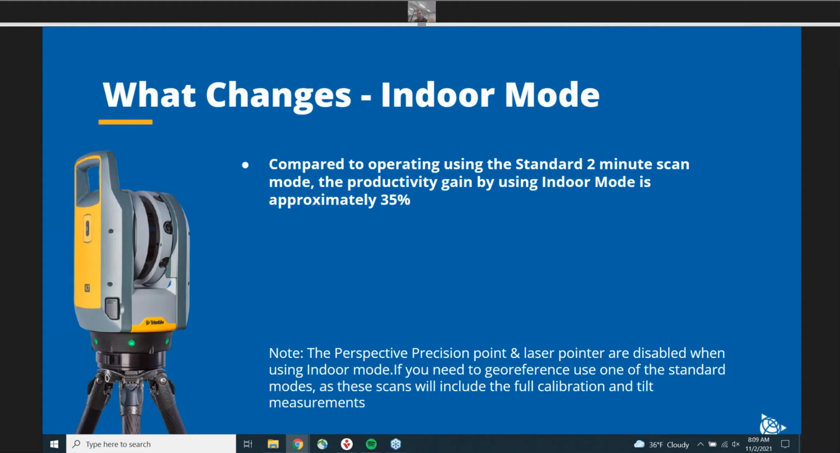And just a note, this mode really is for just being productive and going scan, scan, scan. So the precision point and the laser pointer are disabled while using indoor mode. I mostly mention that so that if you do need to georeference indoors, you just use one of the standard modes to be able to access the precision point wherever you have your target set up to get that registration. Just want to make sure that you get the most out of what you're doing, and you can gauge how your workflow changes when you're able to utilize this awesome mode.